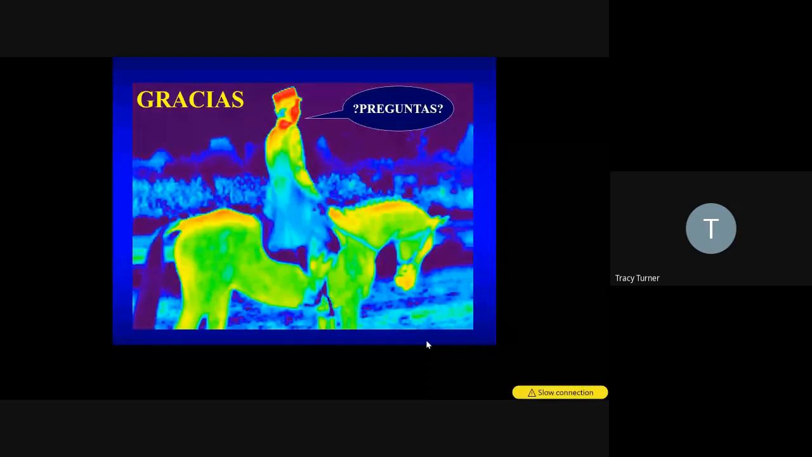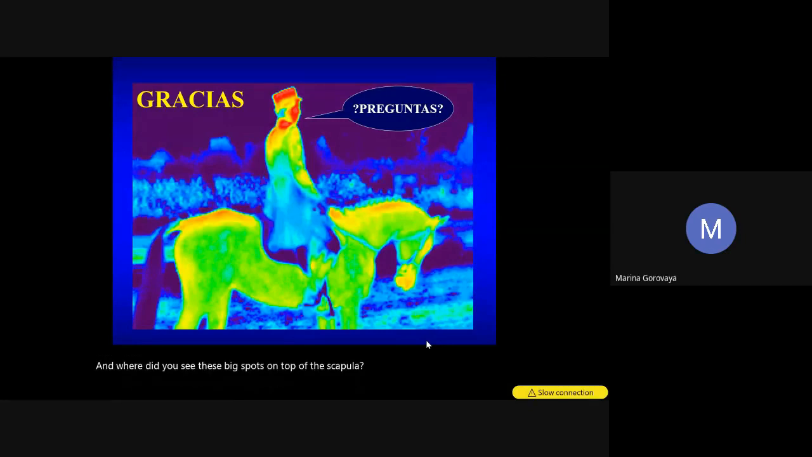Well, and where did you see these big spots? On top of the scapula? On top of the scapula, middle of the scapula, and it goes under the supraspinosus ligament, like half the scapula and under the top of the horse. So what you might have been seeing is some inflammation in the bursa. There's a bursa that sits right behind the scapula.